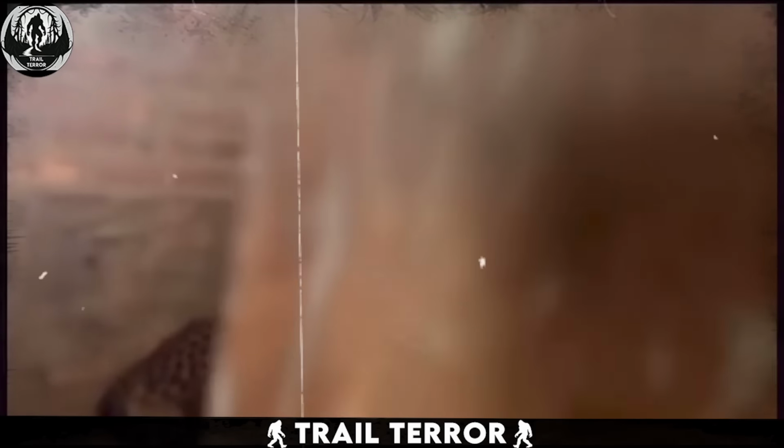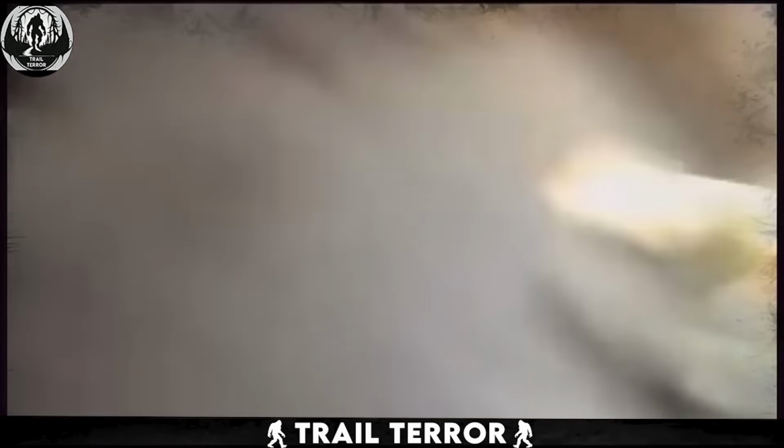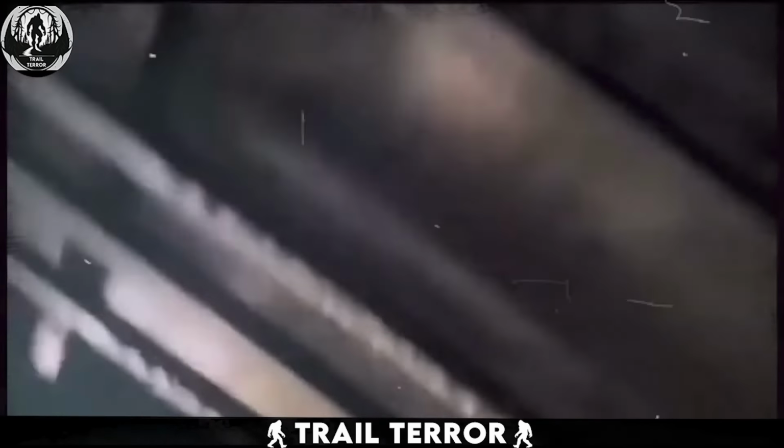Wild cats like these are relatively common in India, especially in villages built in or near forests. But just imagining what might have happened if the workers hadn't been aware of the leopard's presence really scares me to the core.